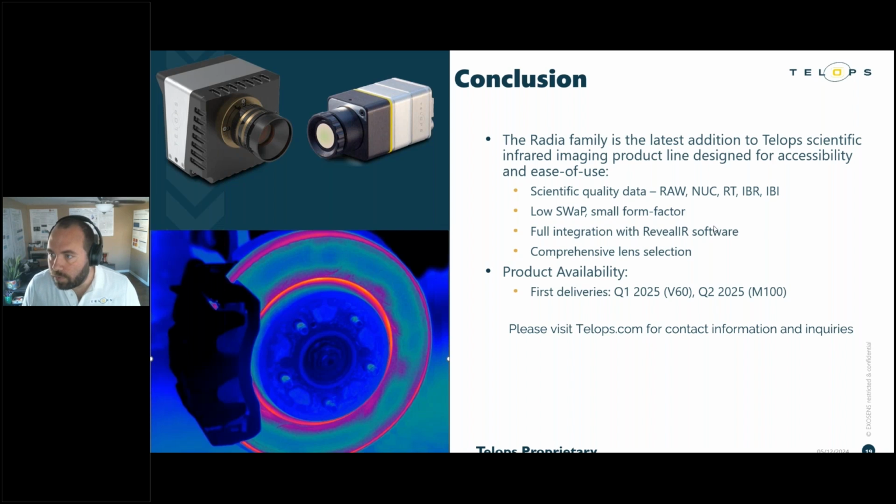One more question just came in. Difference in sensitivity to ambient temperature. Yes, that's a good point. That's a good distinction between the cooled and uncooled technologies. The uncooled camera, as you can imagine from the name, has no cooling on the detector, and as such it is sensitive to the ambient temperature in the environment in which it's being operated.